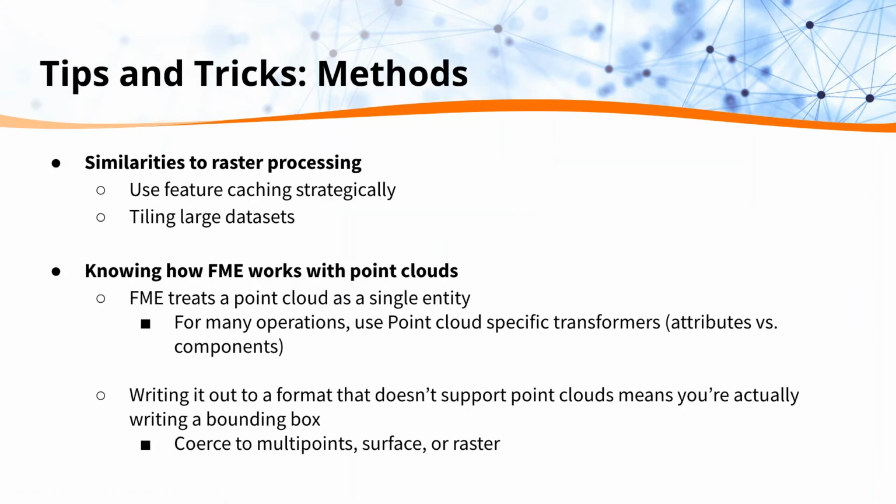Some tips and tricks on the methods for working with LiDAR are its similarities to raster processing. You're able to tile large data sets similar to rasters and just work through those in chunks, as Richard had said. And you can use feature caching strategically. So in my particular workspace, I've turned off feature caching, but there are instances when a transformer or a process is quite computationally expensive that you might want to just run that one time and have it cached so you can use it again later without running it again and again.